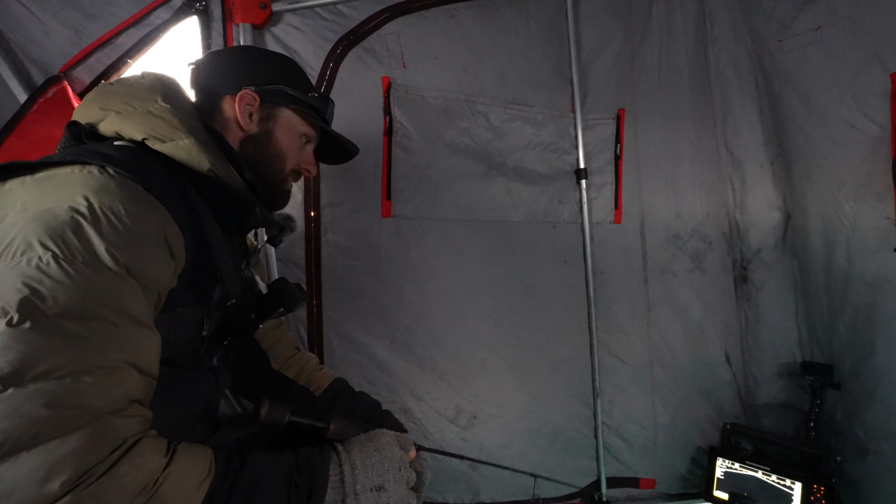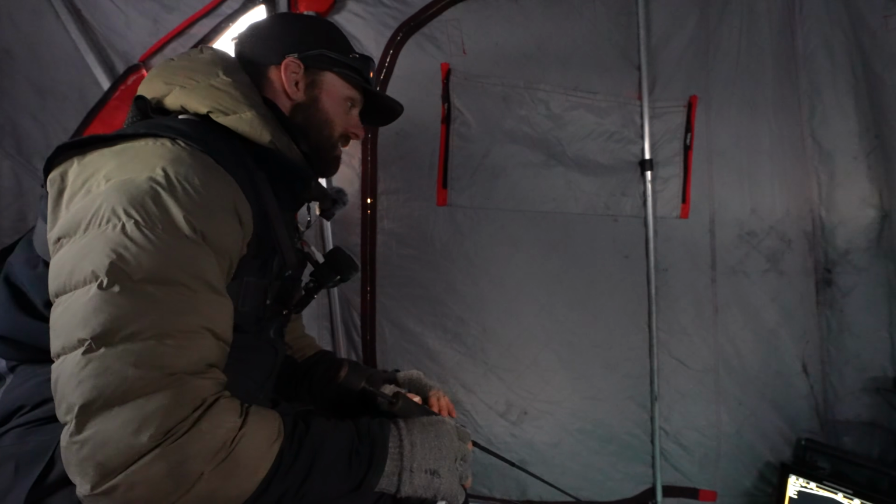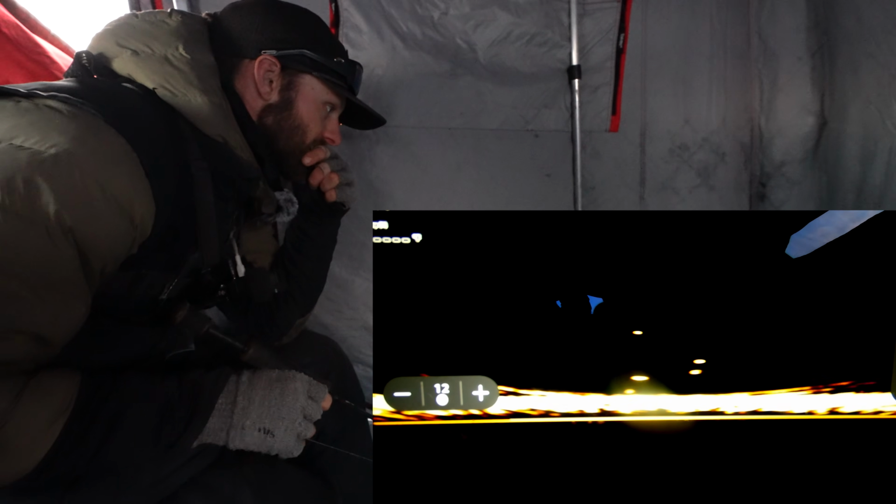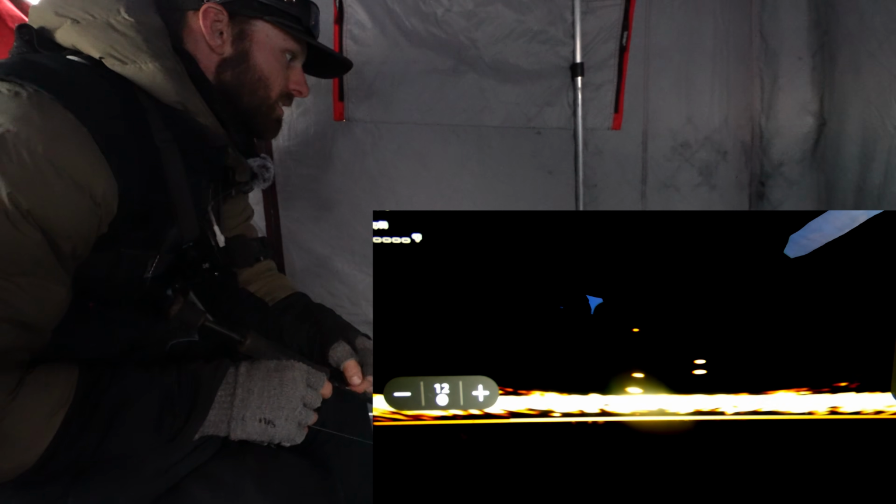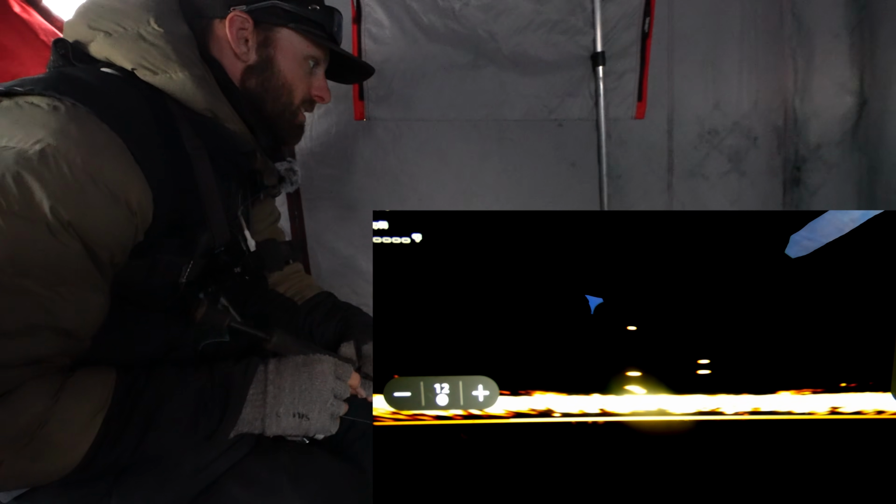All right, well, just saw our first suspect. He's actually still down there. He's coming in from the side here. Or this could be a different one, I don't know. It's kind of our first sign of life here.